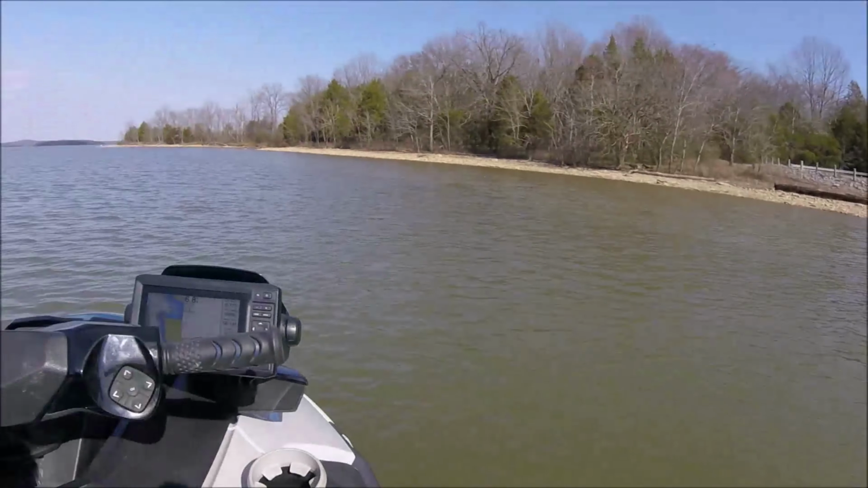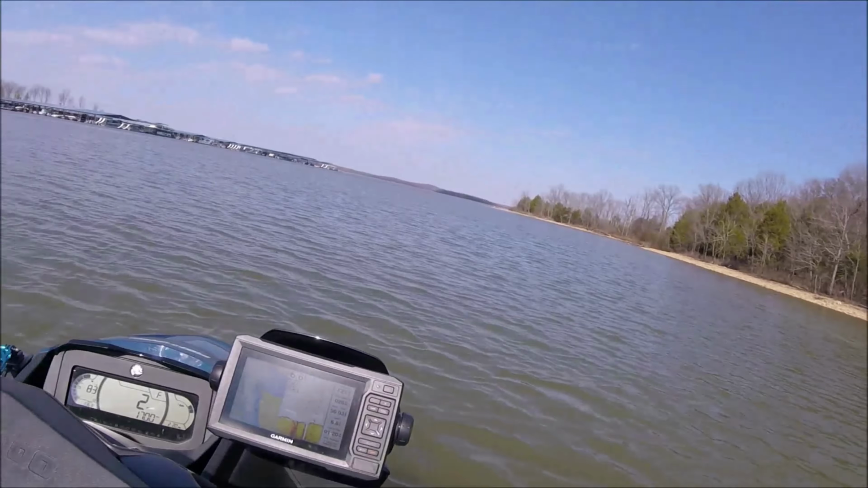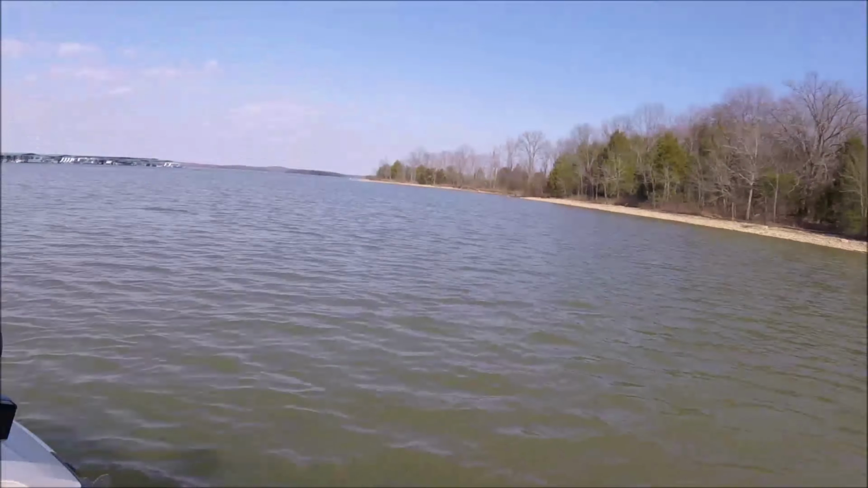Launch. It's a lot calmer than I thought it was going to be. I thought it was going to be windy. It didn't look that bad. So we're going to hit some spots and just look for crappie.